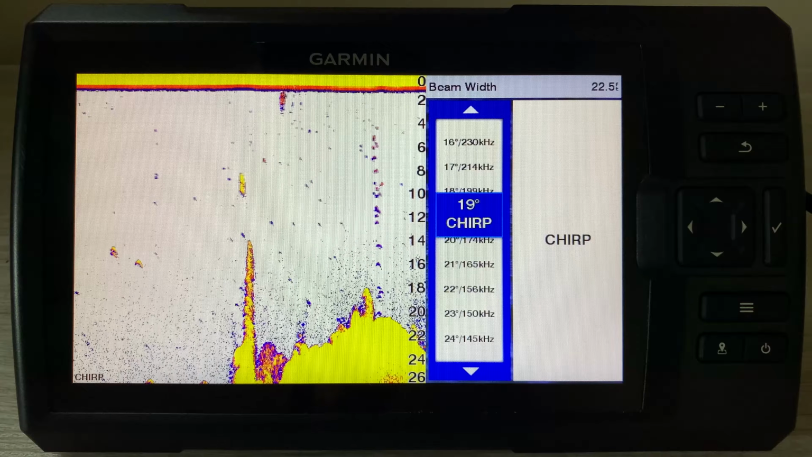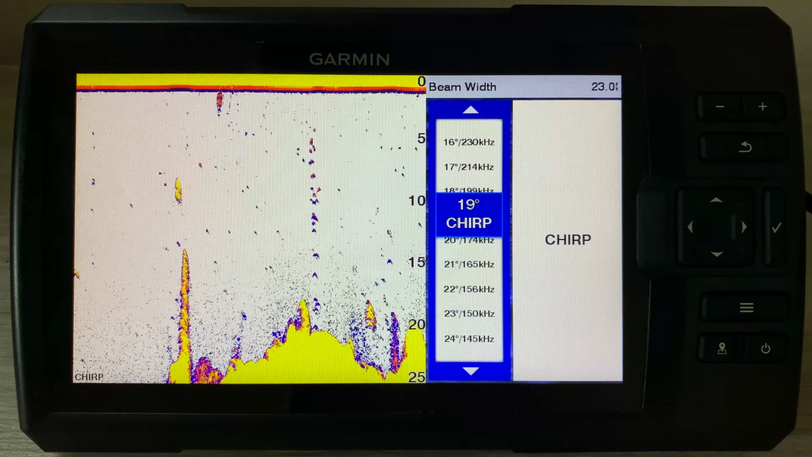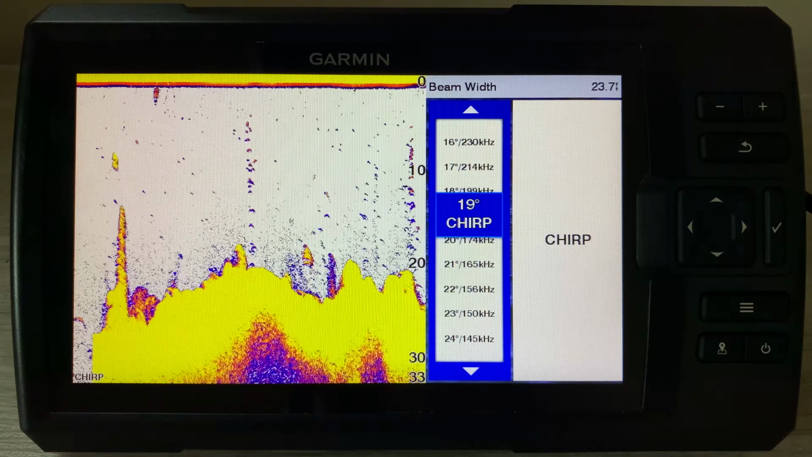We'll get you a narrower cone. You're trying to be really precise. Maybe you're in super deep water and you just want what's right beneath you. So you have different options there, whatever cone you want. Personally, I haven't really started to mess with this yet.